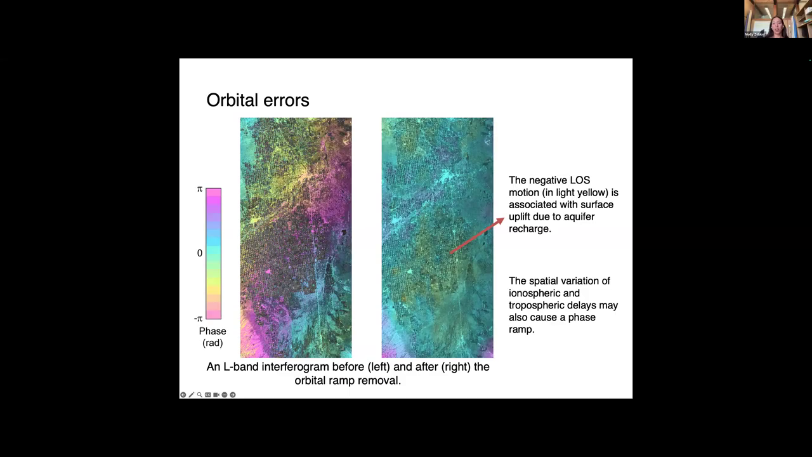So one of those first errors is from orbital errors. This comes from small inaccuracies in the exact position and velocity of the radar satellite when it acquires the images. So these tiny inaccuracies in the satellite's position may produce these smooth ramps of phase across our interferogram. So here we can see there's a phase ramp going from yellow to blue to pink back to yellow, going across our whole scene.